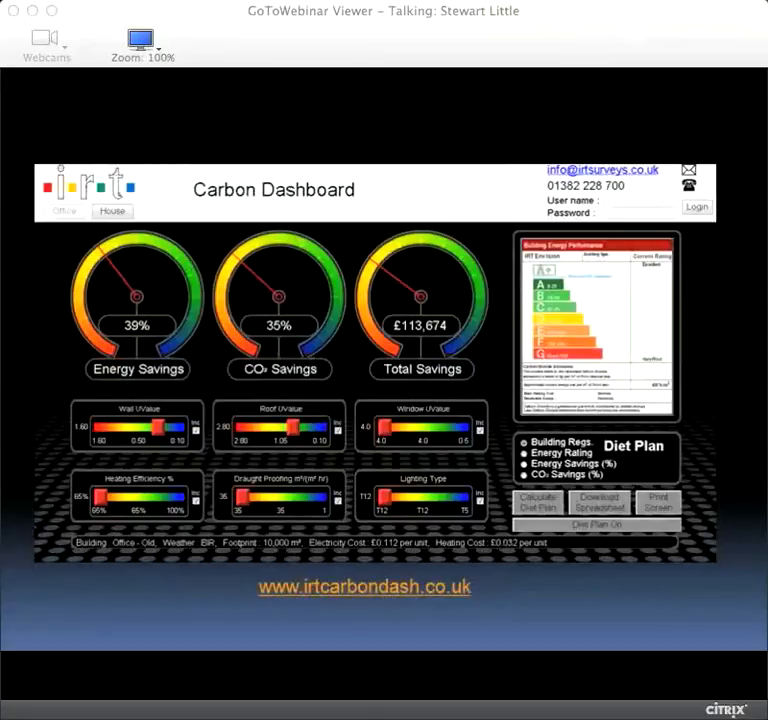And this is what this Carbon Dashboard website does. You log into that, you type in your username and password, you call up the building that you'd like to look at, and what the portal allows you to do is change the U-value. So the middle slider on the top there is your roof U-value. So say you have this Bauder salesman in front of you, let's call him John.